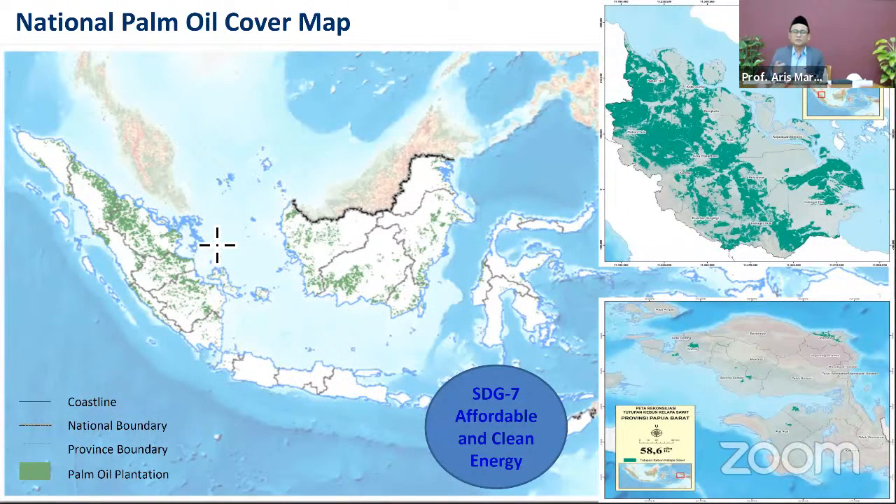We also have responsibility for thematic mapping, related to thematic geospatial information, for example, disaster, environmental monitoring, and the productivity of rice fields, and so on.